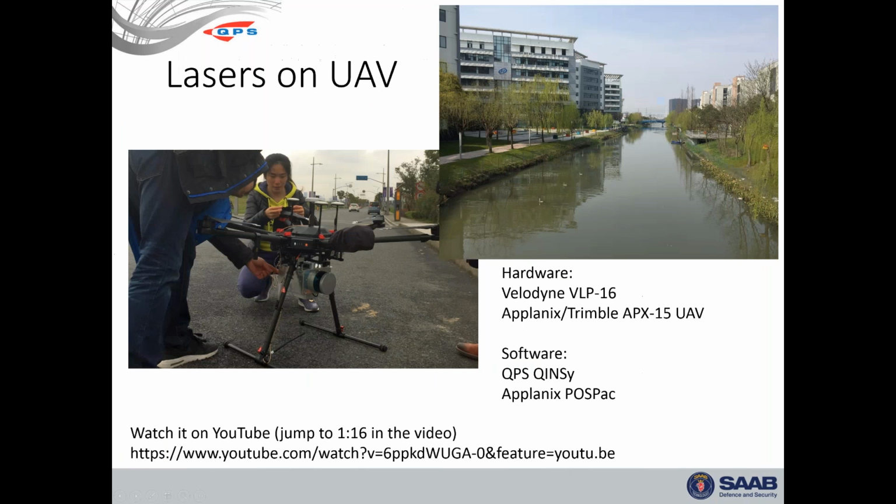So we've got lasers in this demo set. It's a UAV system that was flown in Shanghai earlier this year by one of our staff members in the Netherlands office. They were using Qinsy and an Applanix POS Pack. It was a Velodyne system, using an Applanix APX-15 UAV integrated motion sensor inertial system for navigation. There's a nice video of this on YouTube with the Qinsy 3D display that you can find. So we'll make this link available as a handout after the fact, if people want to go find this. It's at 1 minute and 16 in the video.